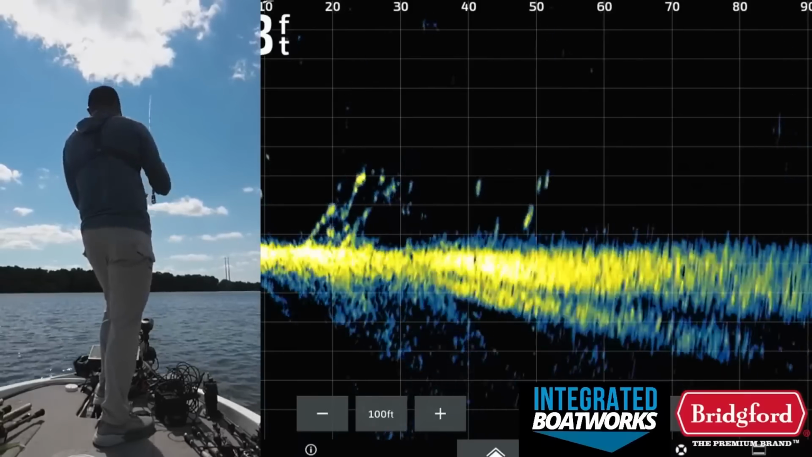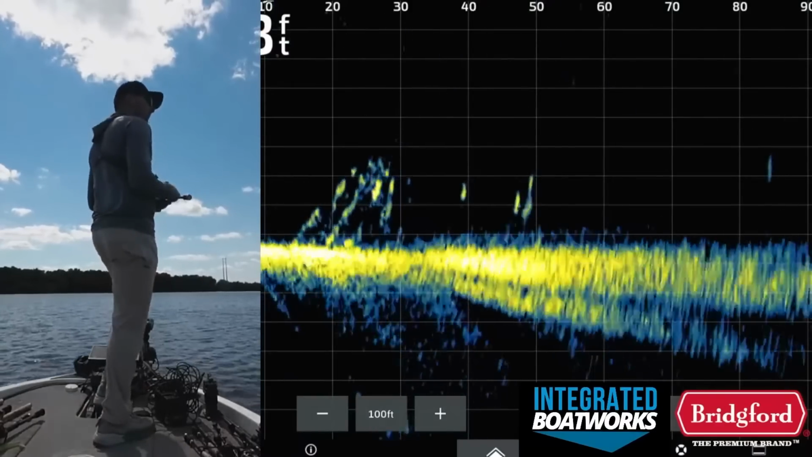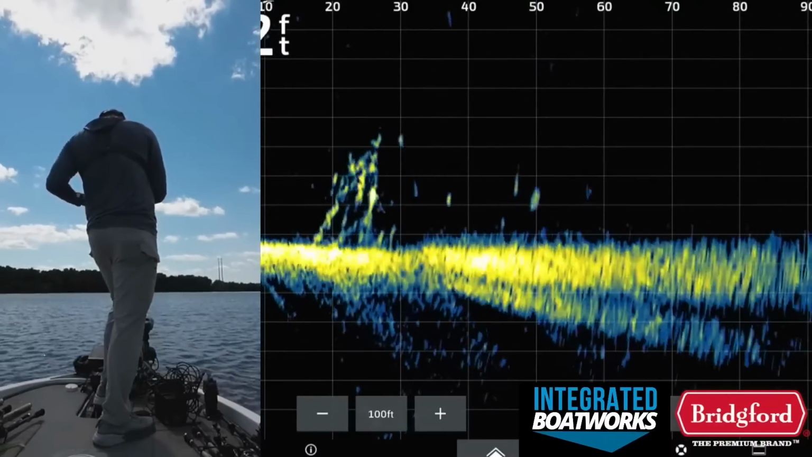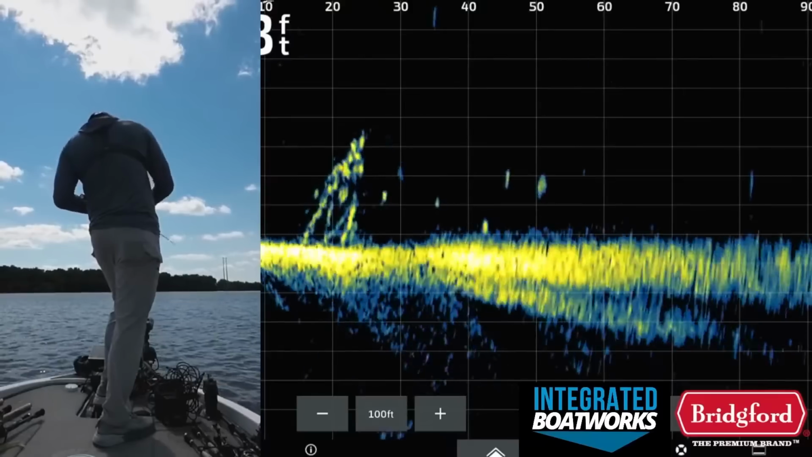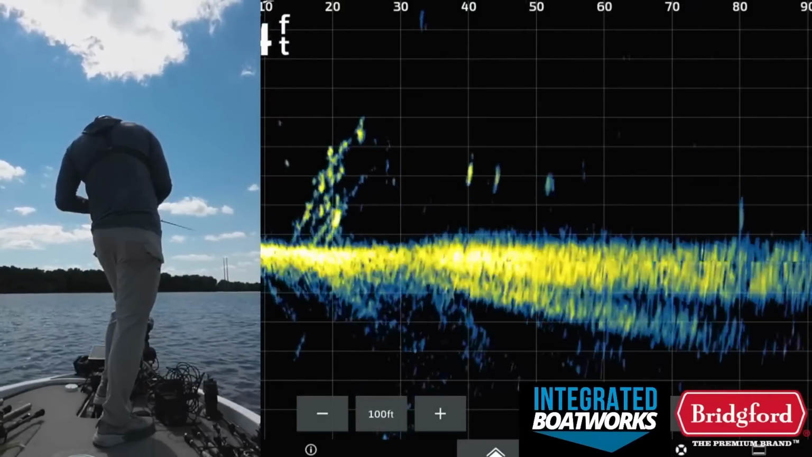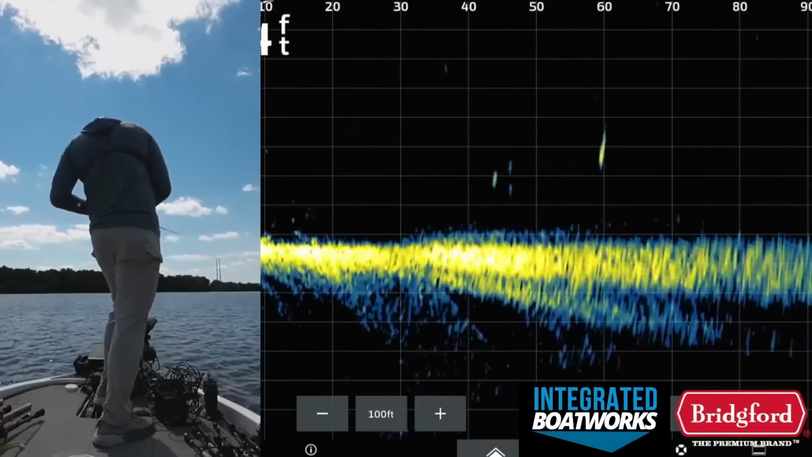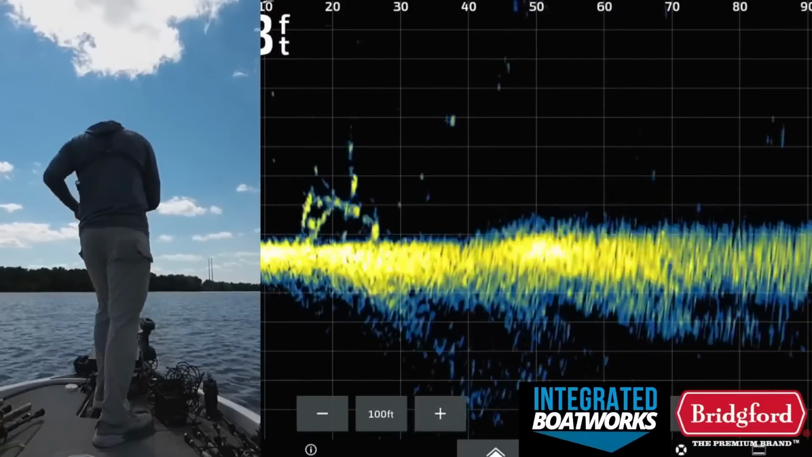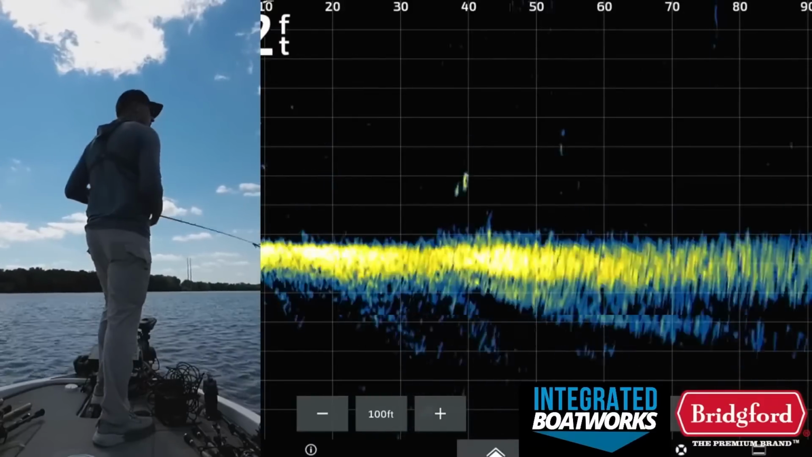This wind shifted directions on me. Now it's blowing from my back. What the heck? That's not good. Bunch of crappie in that pile. Is there a bass down in there? This wind is pushing me from a bad angle. What I'm actually going to do is, oh,